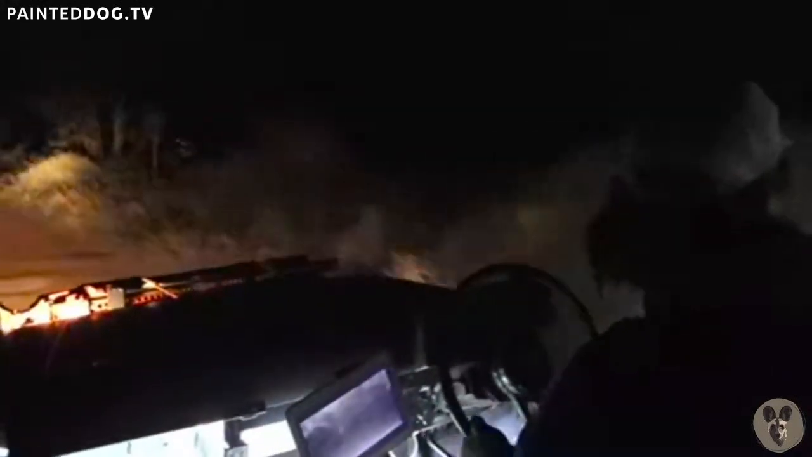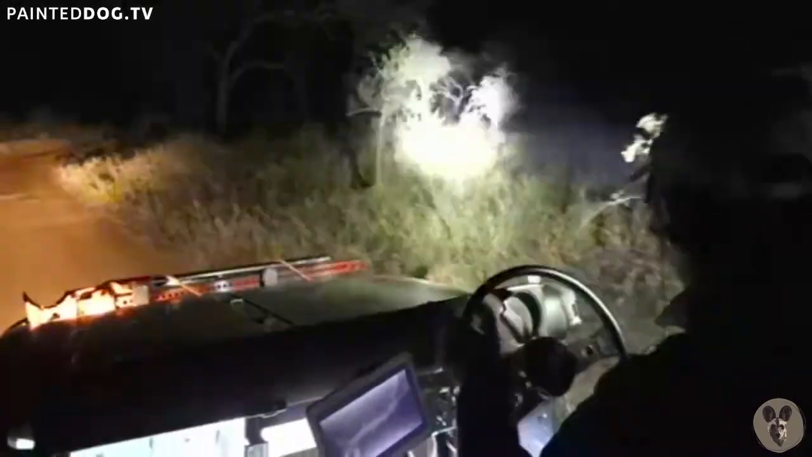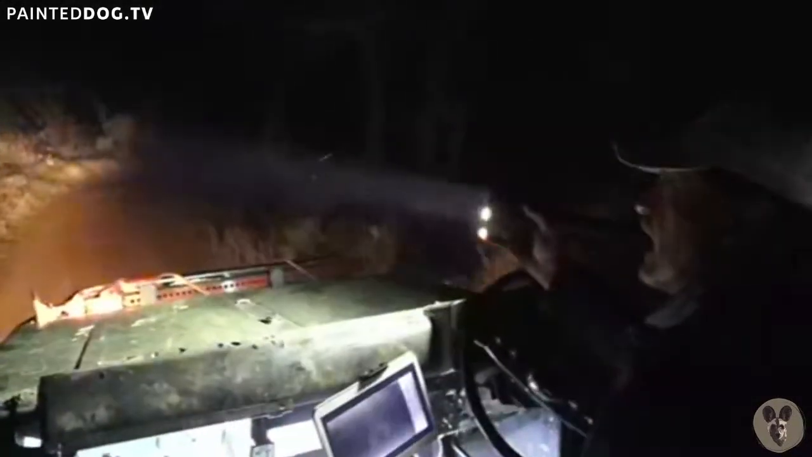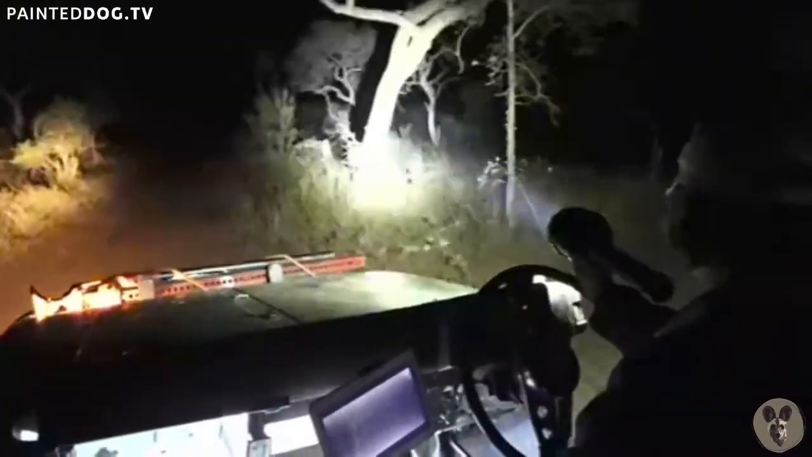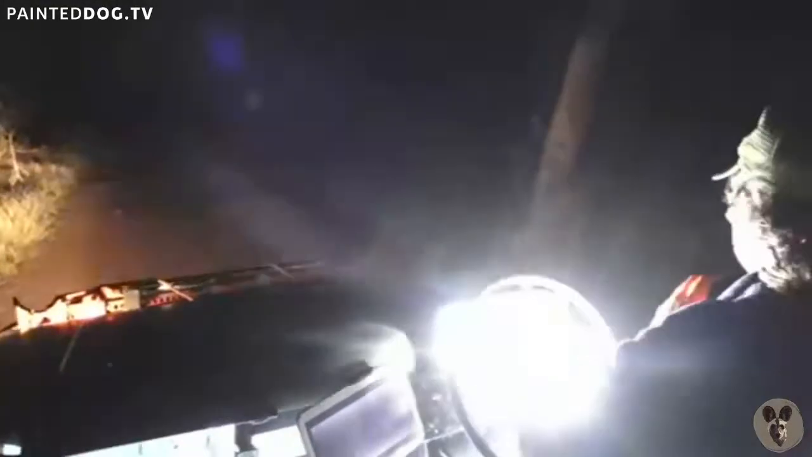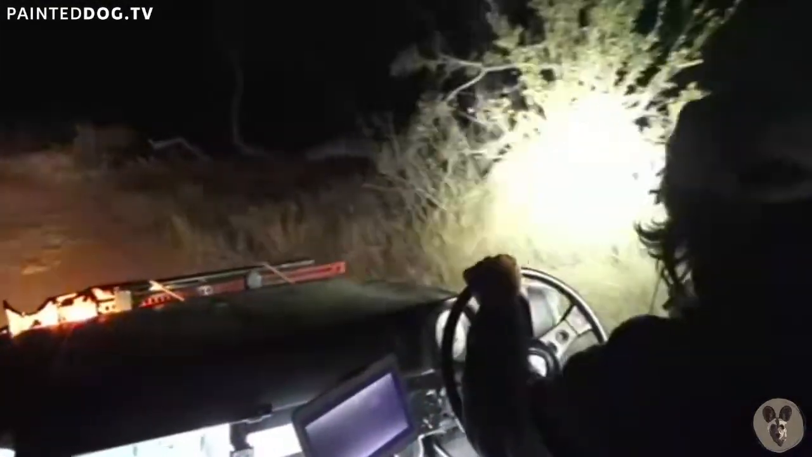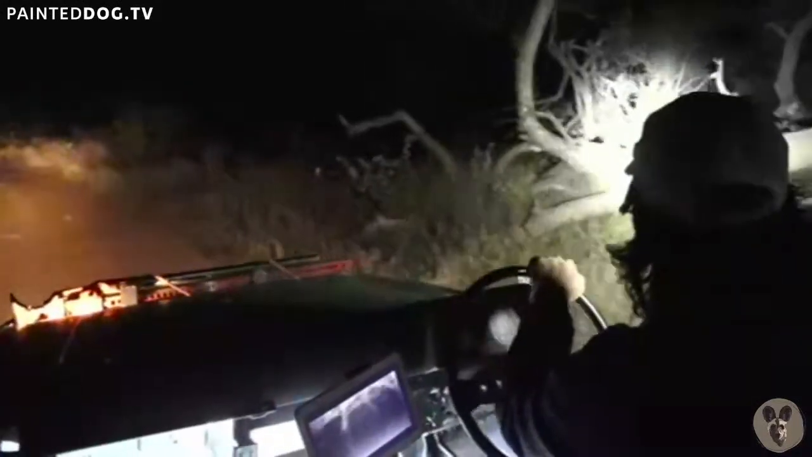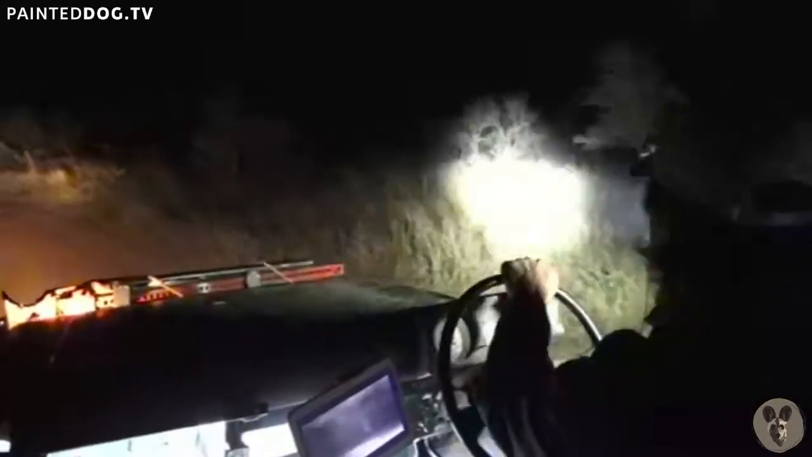Some more ellies, but we're not going to stop for those. We're going to just keep moving. So let's have a look at the rocky ridges. Woof, this wind is picking up. Unfortunately, I don't think we're going to get too many smaller critters in this wind. As I say that, what do we have over there? I got some eyes through the thickets. Probably impala, but they're a bit far for me to see.